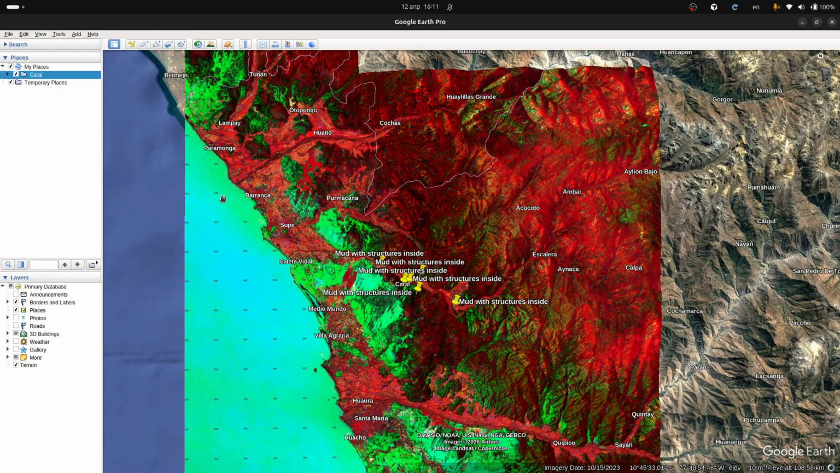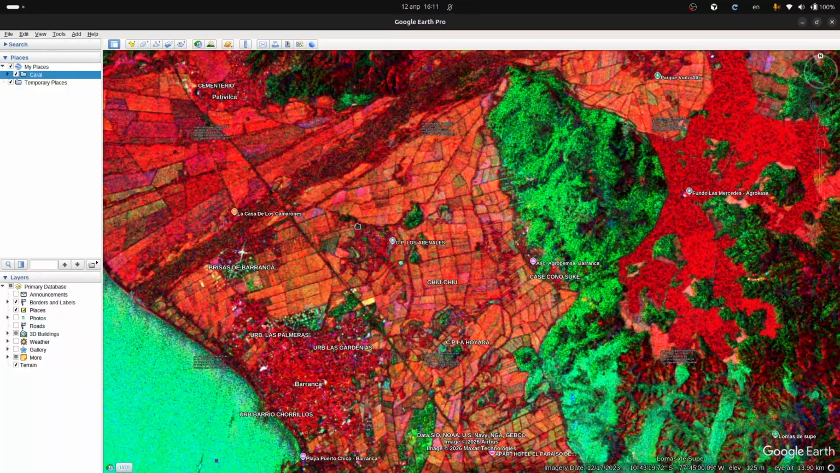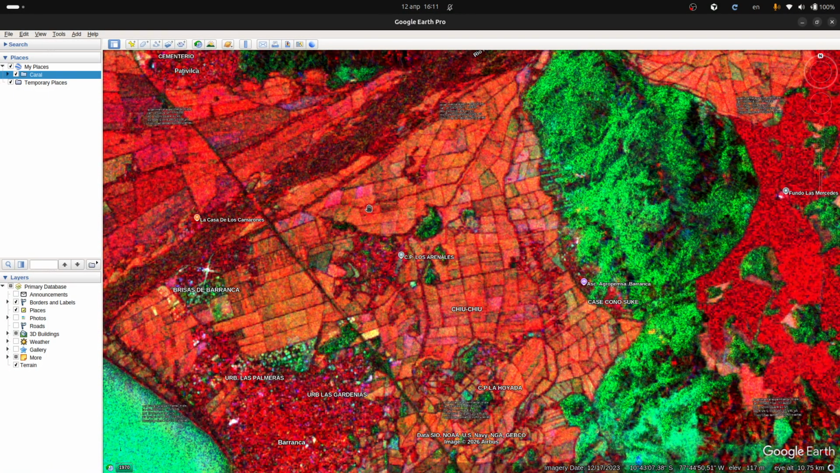On this big scale, we have the ocean. On the west, we have an inhabited area with a city and some fields. And we can also see the fields with active work. It's marked by pink color.